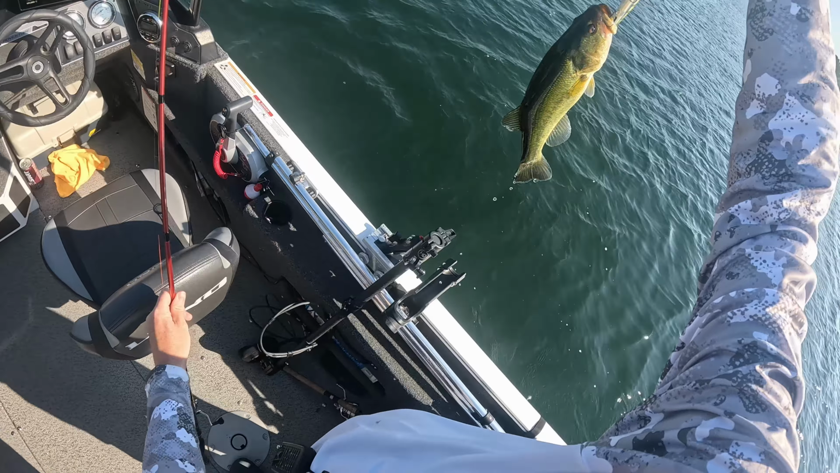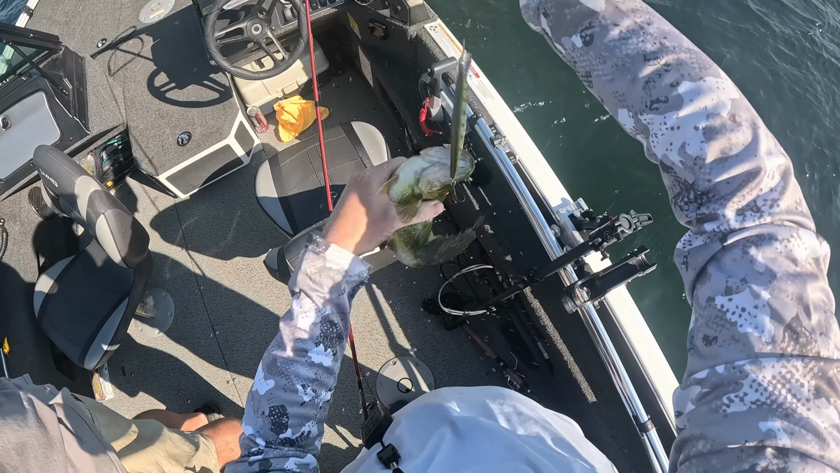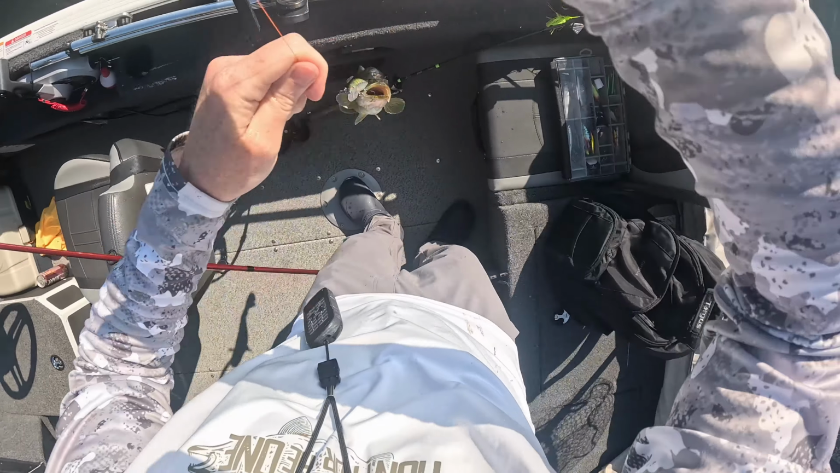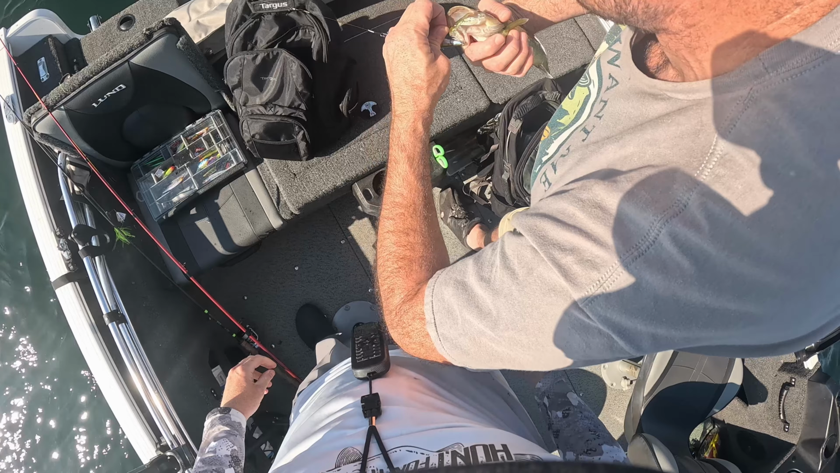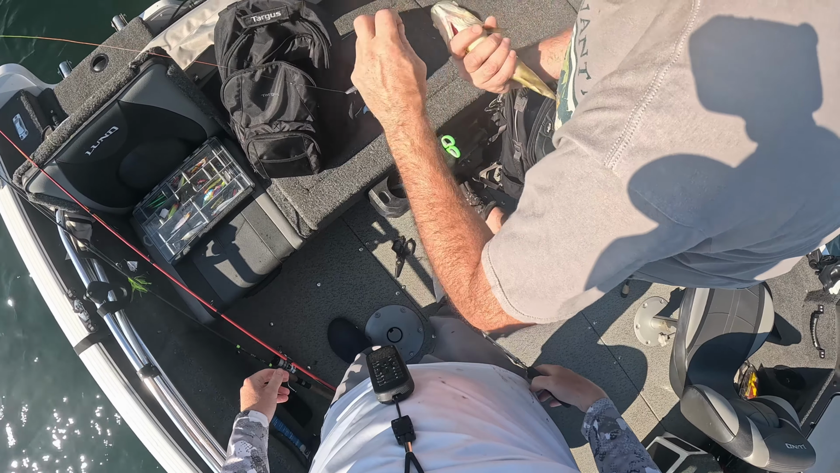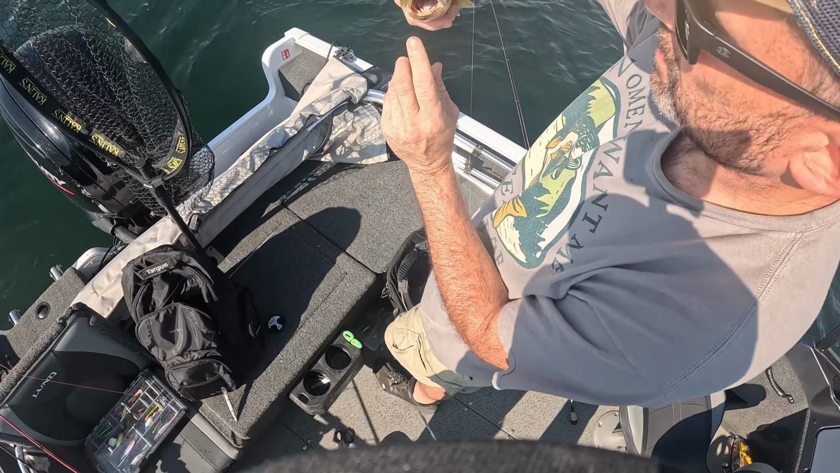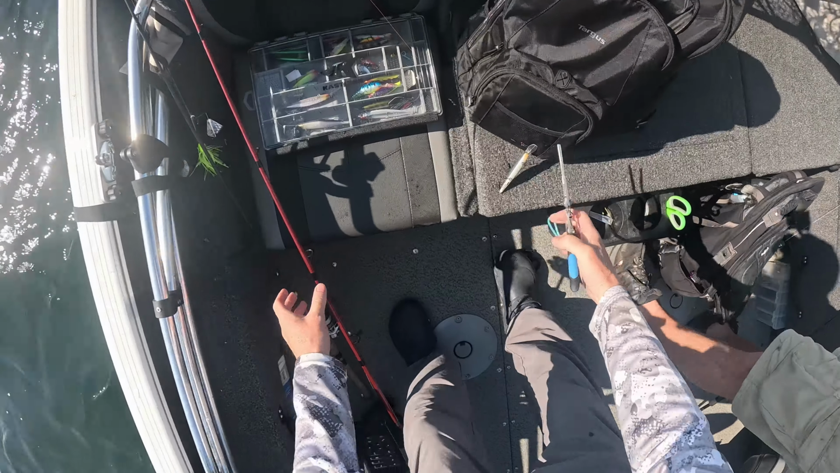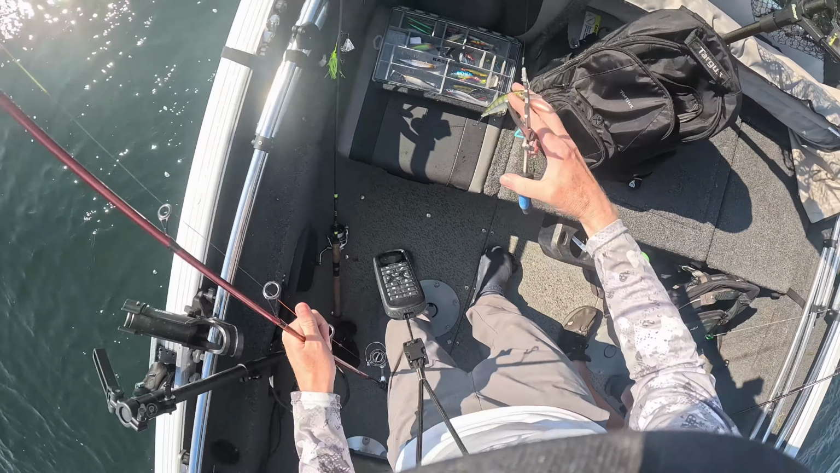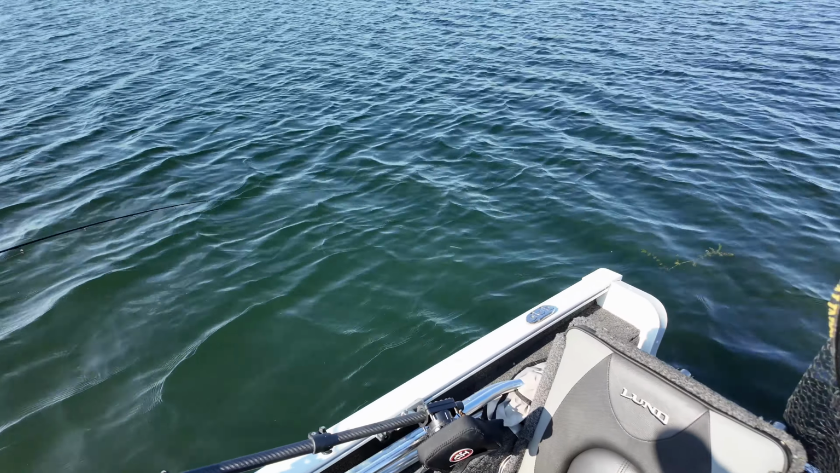Smallmouth. Huh? Is it really? Nice. Yeah. First one ever. I think it is. Maybe. Let me get a closer look once I get him unhooked. Is it a smallmouth? Yeah, it's just a dink. Okay, so maybe we continue on this line.